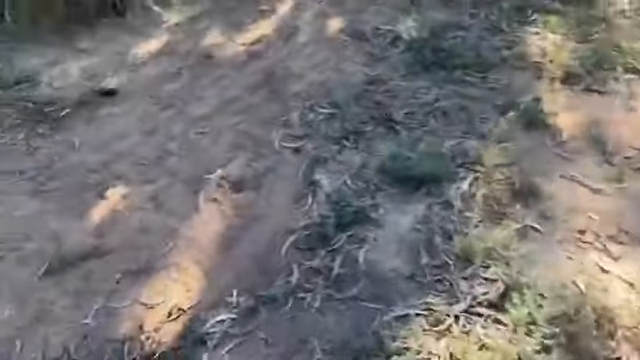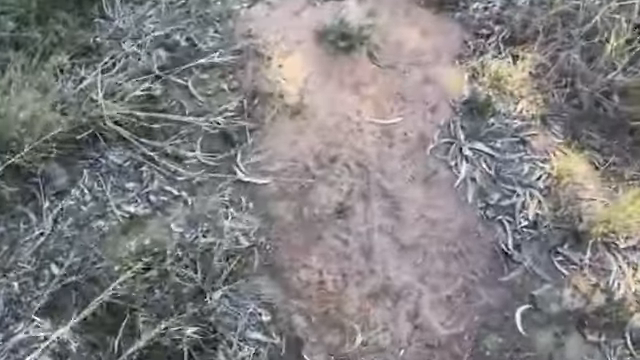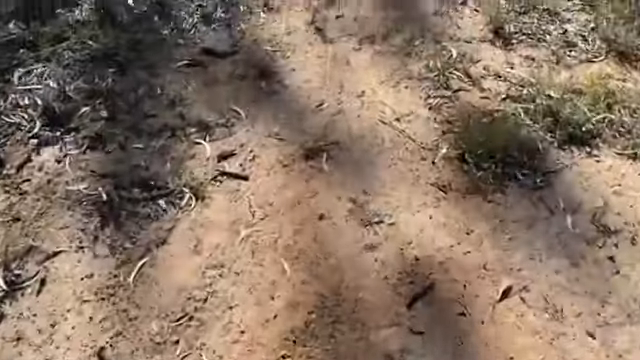Stand the gate up. Keep the wallaby tracks through here. Some roo marks. Can't see any dog tracks. Nothing fresh anyway.